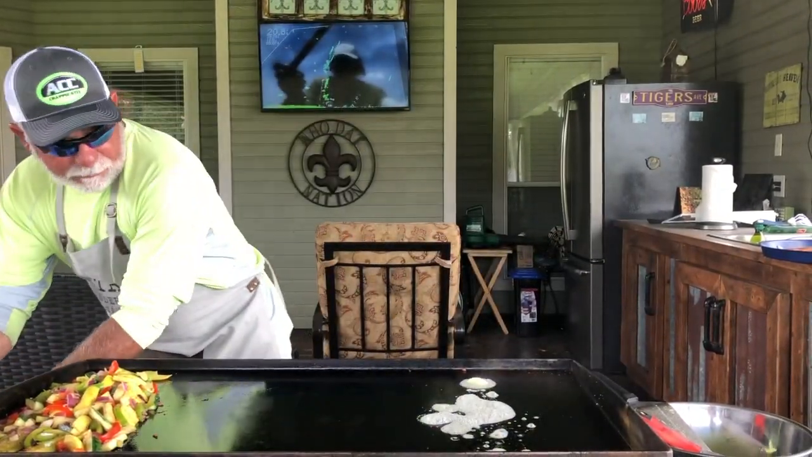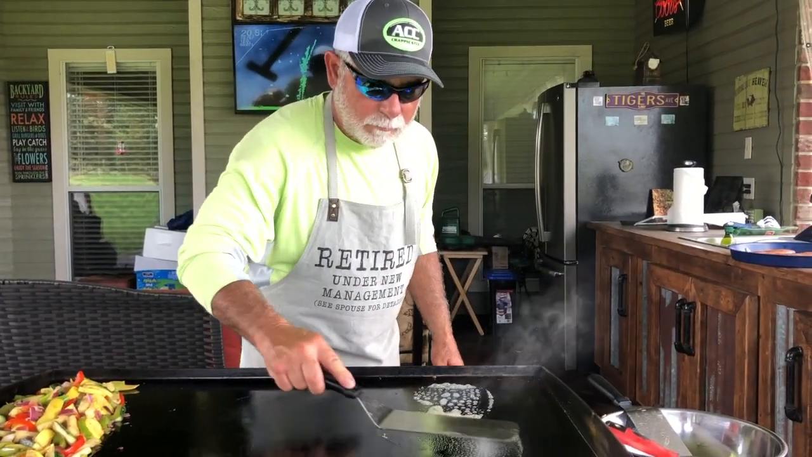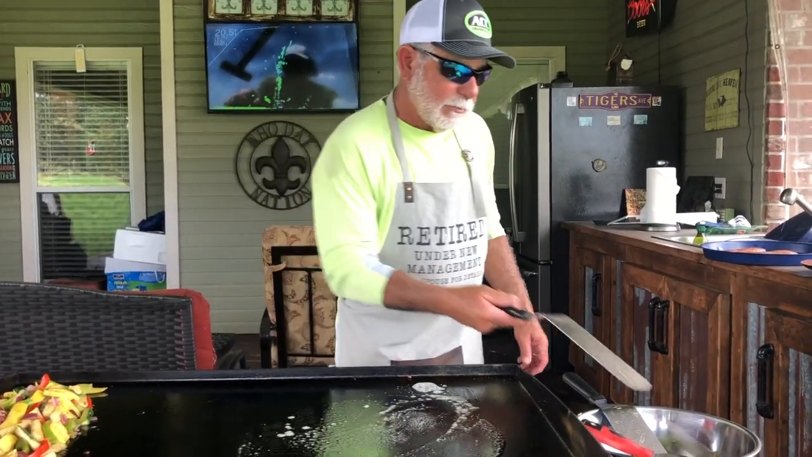Put that butter down. Man, can't beat butter. Butter is the best.